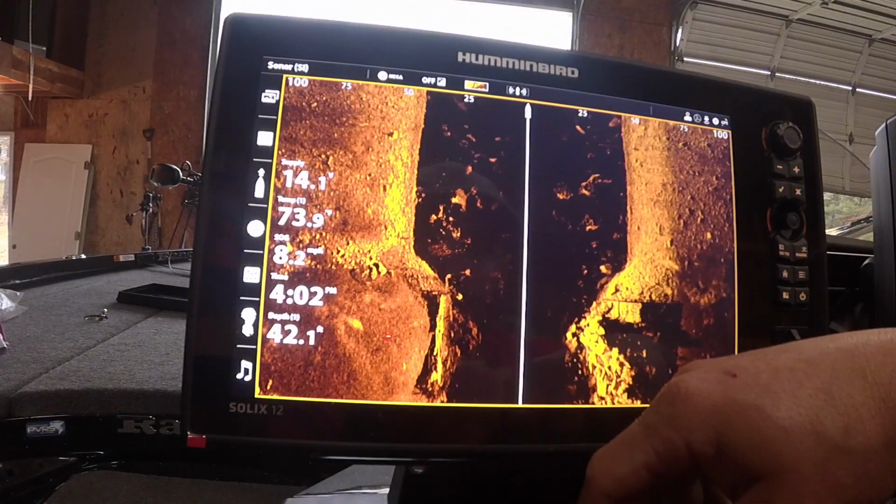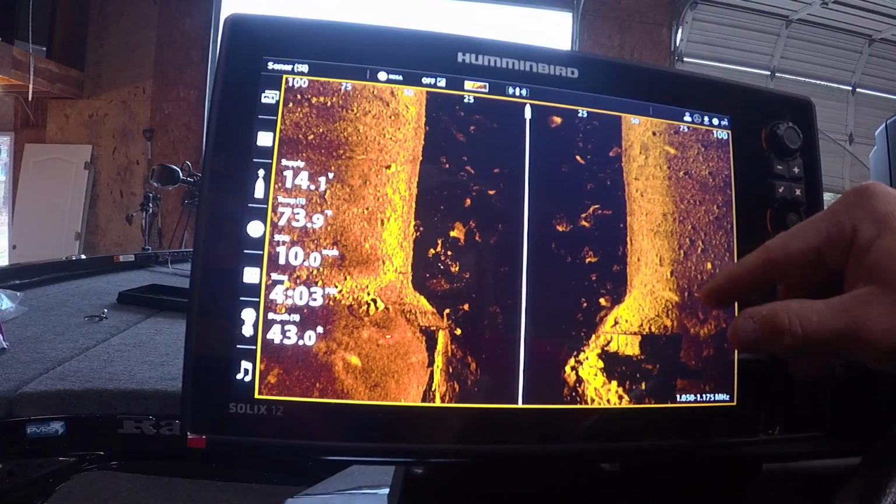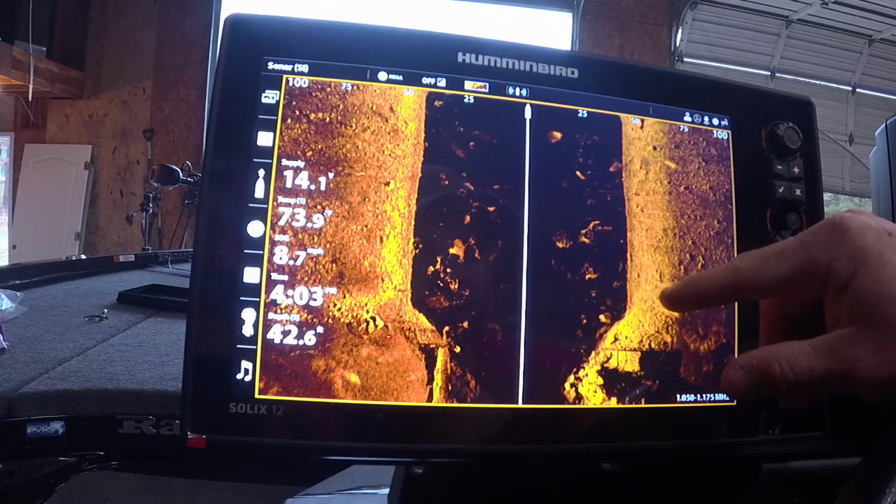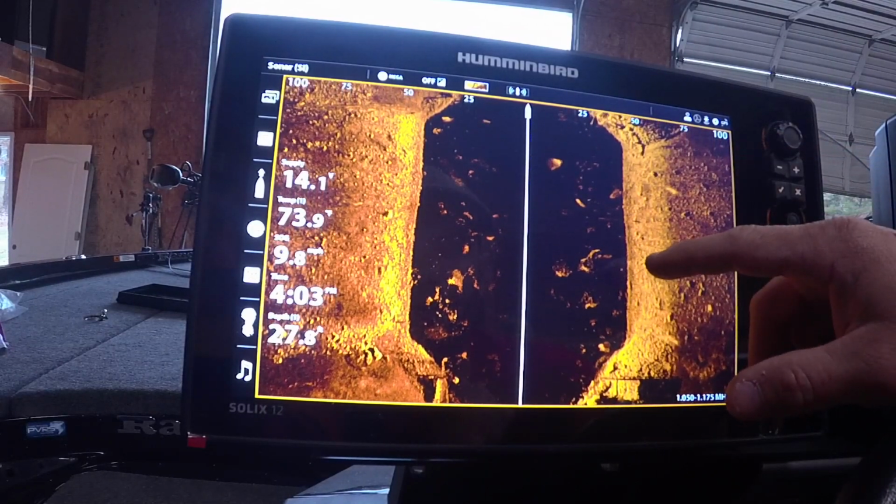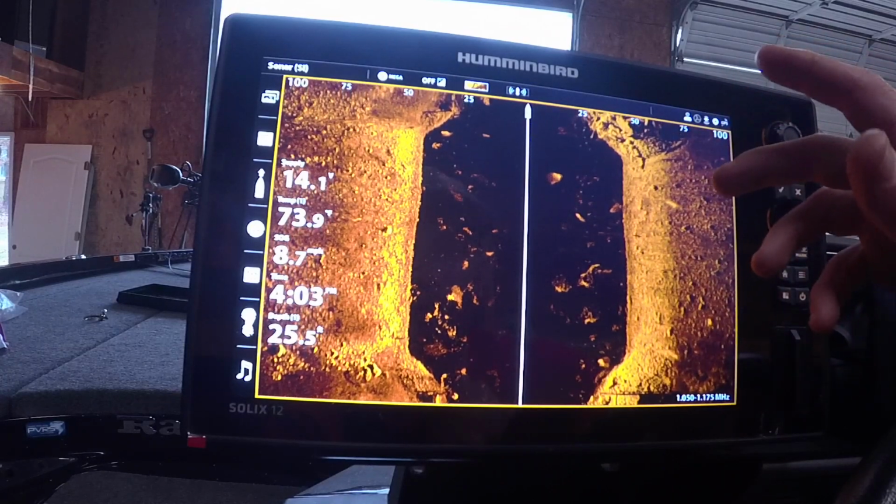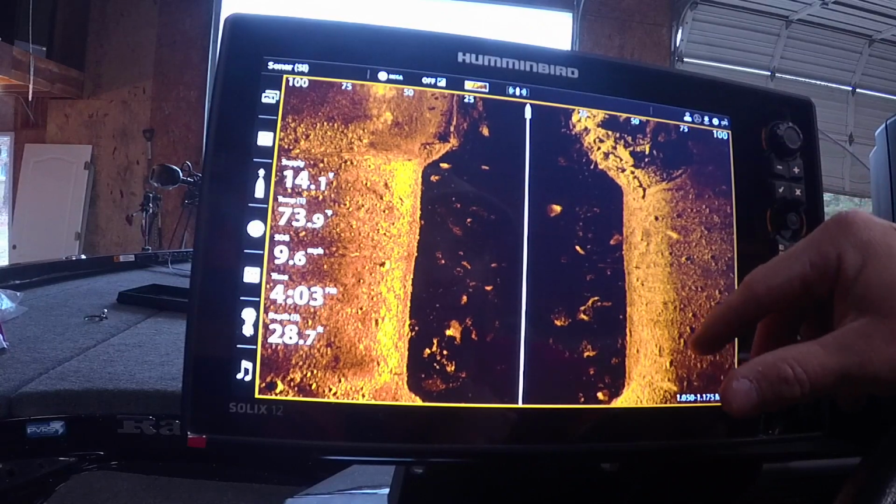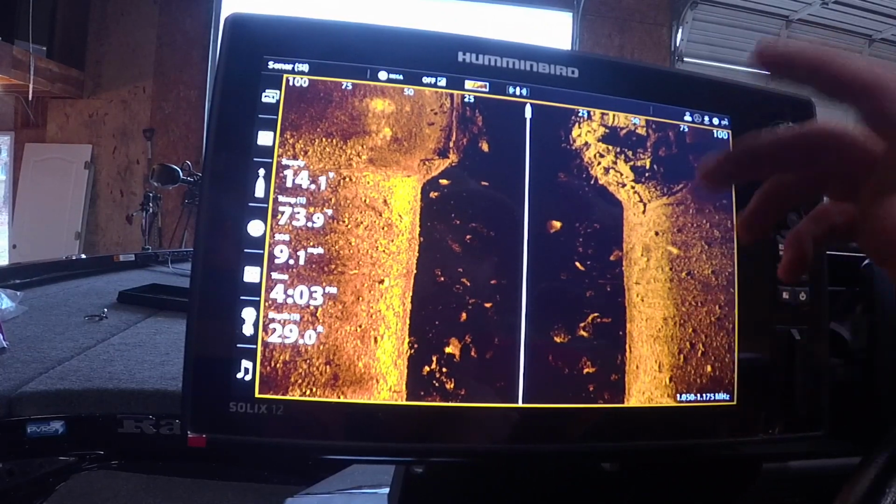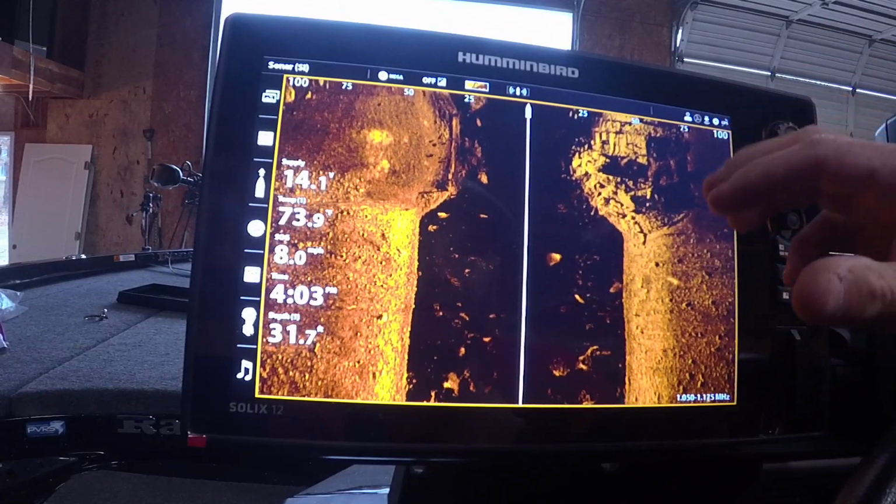But just my initial thoughts on this is detail. The mega imaging is second to none. These boulders out here, we're shooting 100 feet out, we're in 30 feet of water, and look at these rocks and the shadows that they're casting, just the clarity. You want to talk about 4K on a TV, this is 4K on your bass boat.